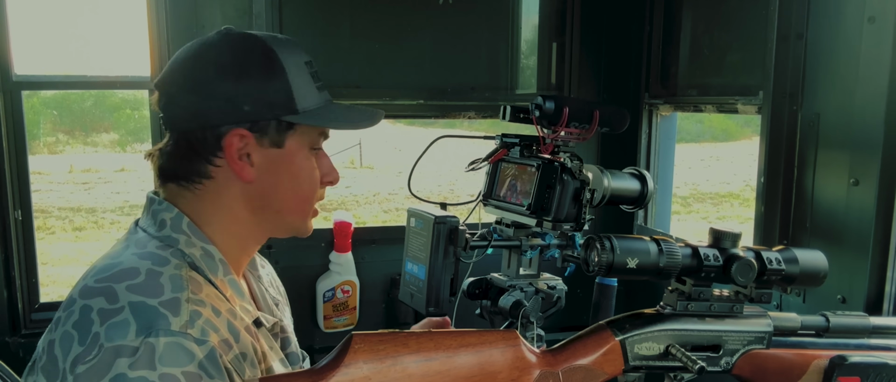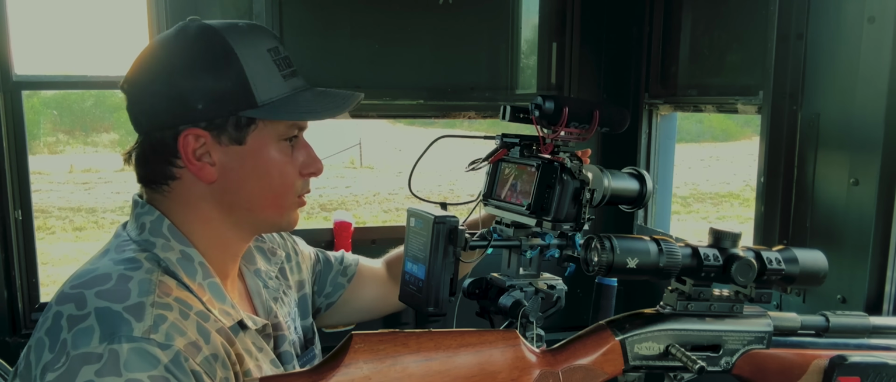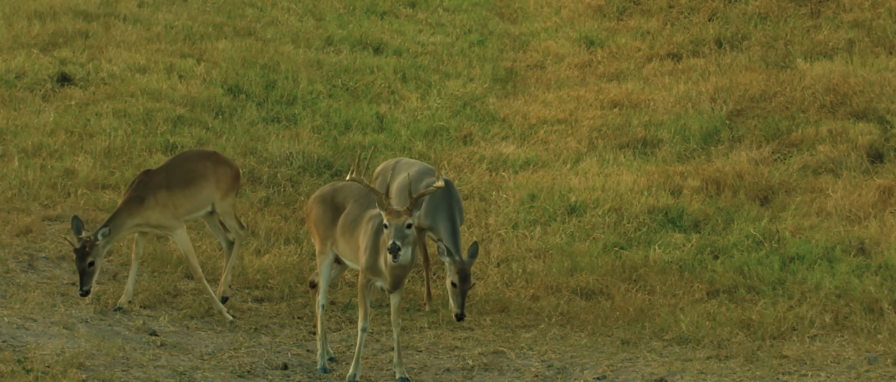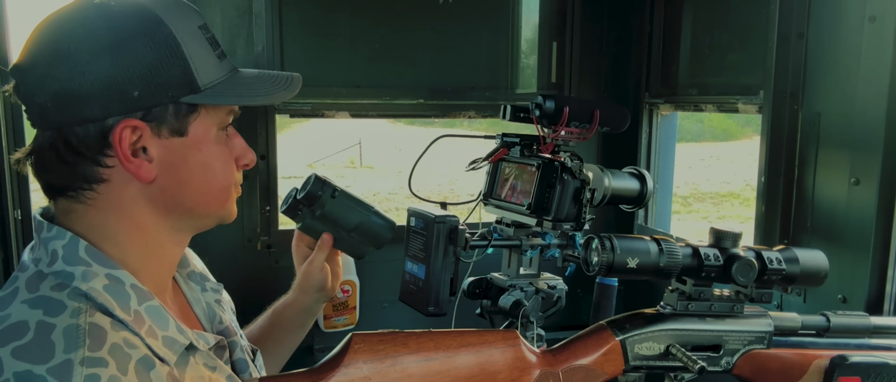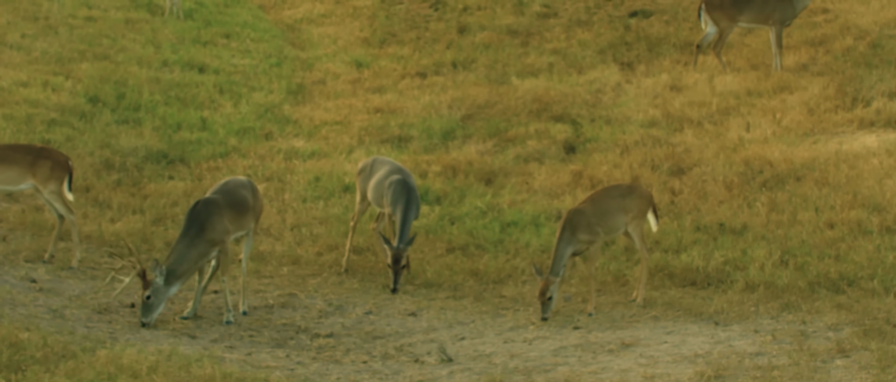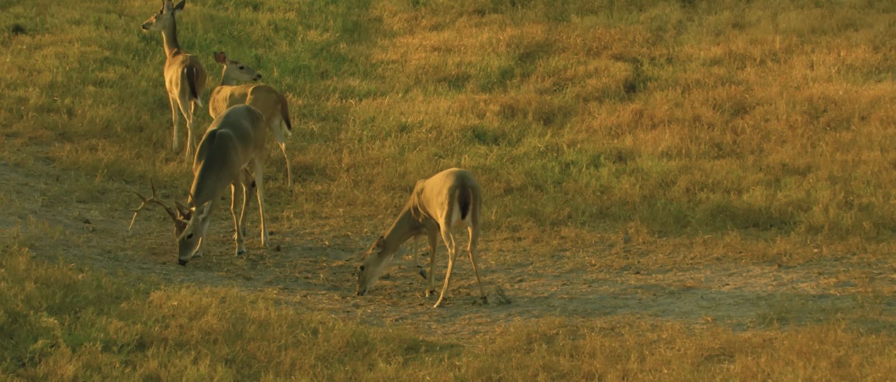And looking at all the bucks out in front of me, they're either too young or too pretty. I got my sights set on this big old mama doe here. If she'll come out away from the other deer and give me a shot, I think I'll take her. She's got to step out. Give me a good broadside shot. There's so many deer. She's got to go broadside.